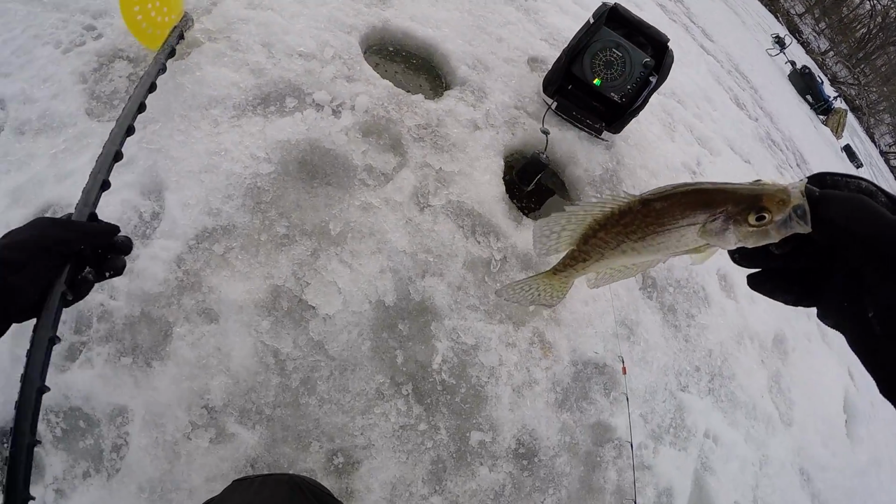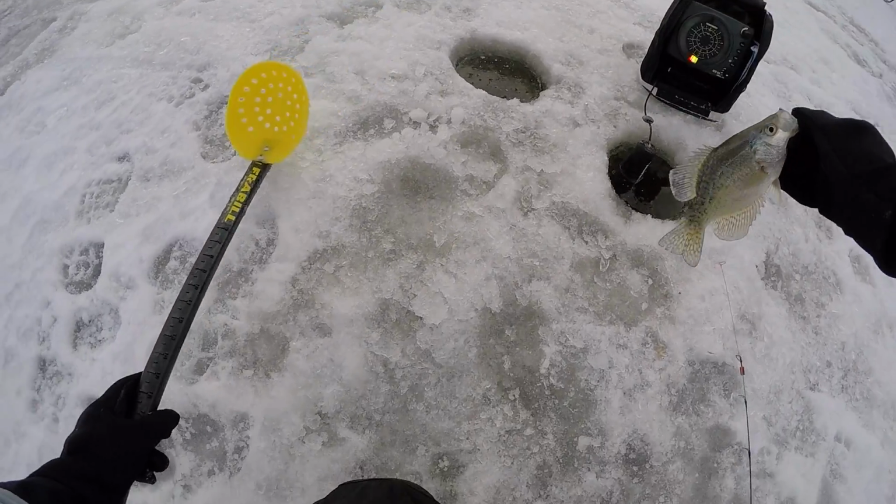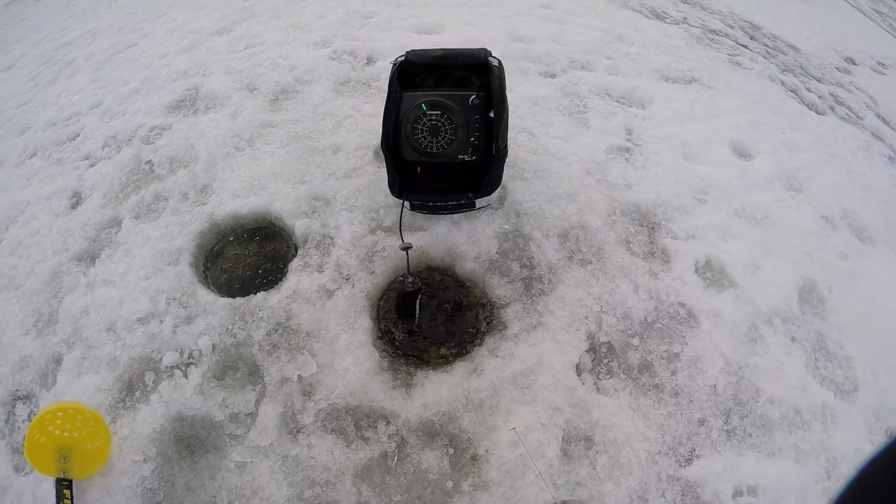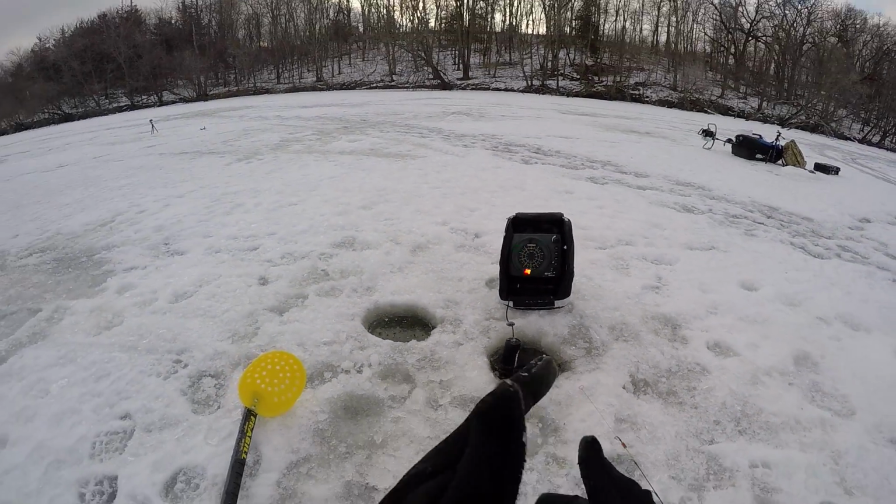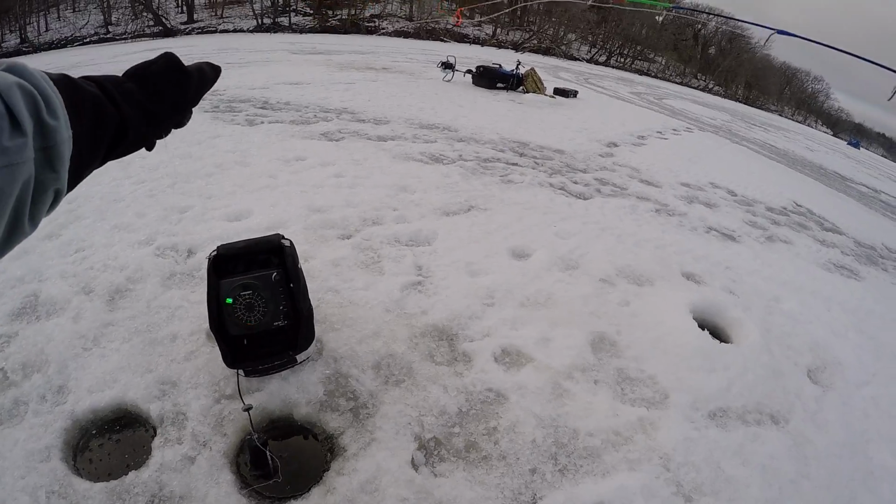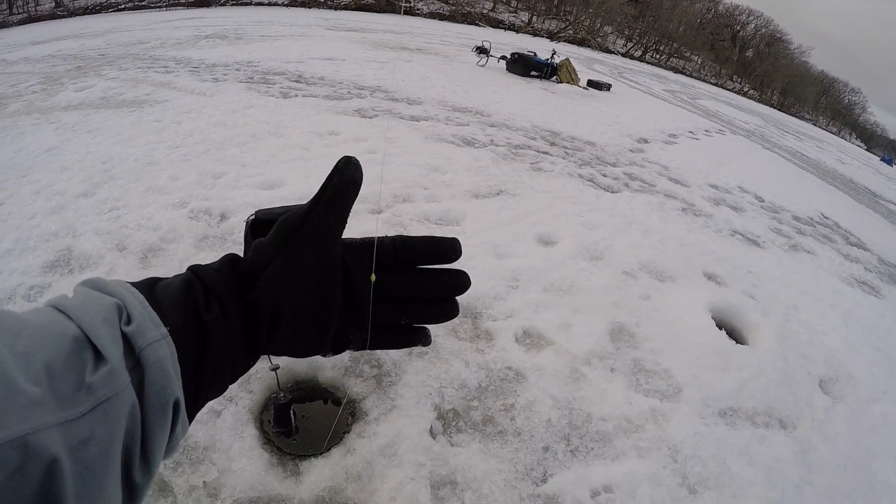All right. Give the camera a look at you. Little crappie, that's a little bit more normal. That one's 9 inches. So that's a little bit more normal for the area. Oh, crappie are taking off a lot better than the gills are. Headed right back down. You guys can see right there on my line.